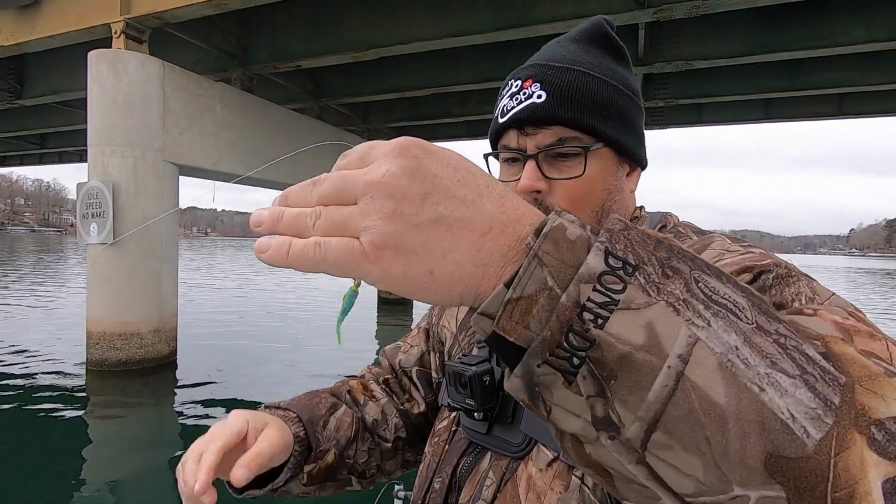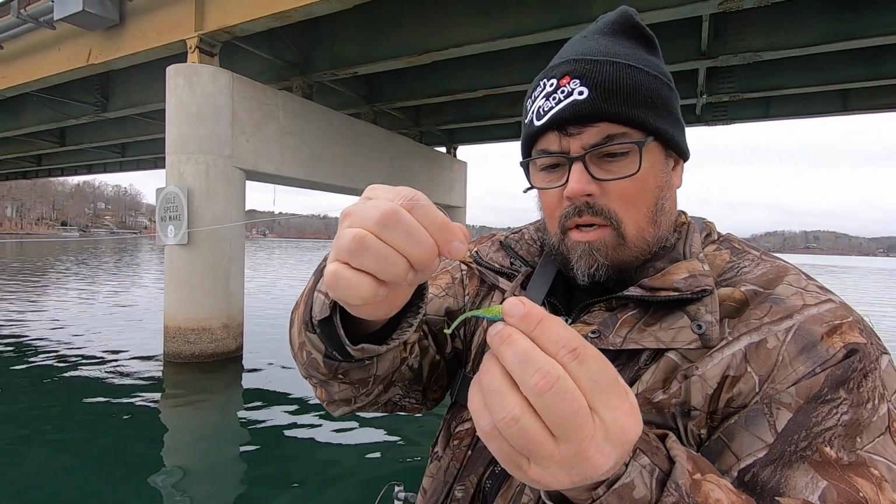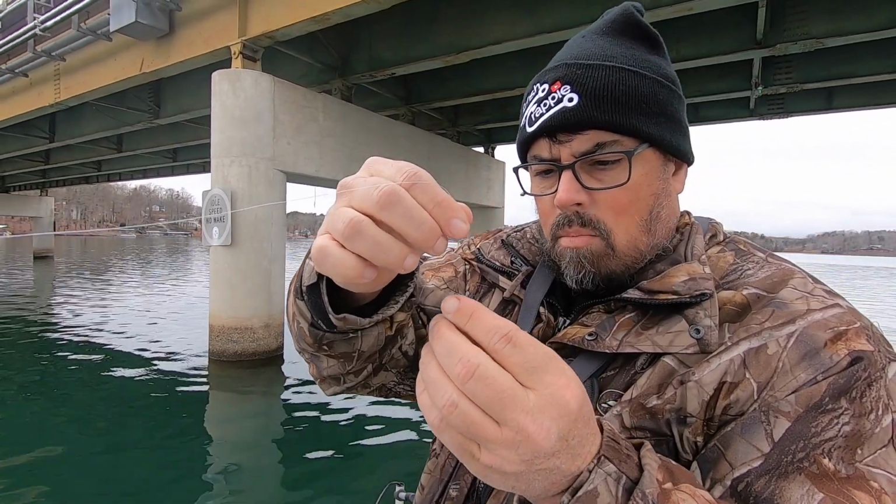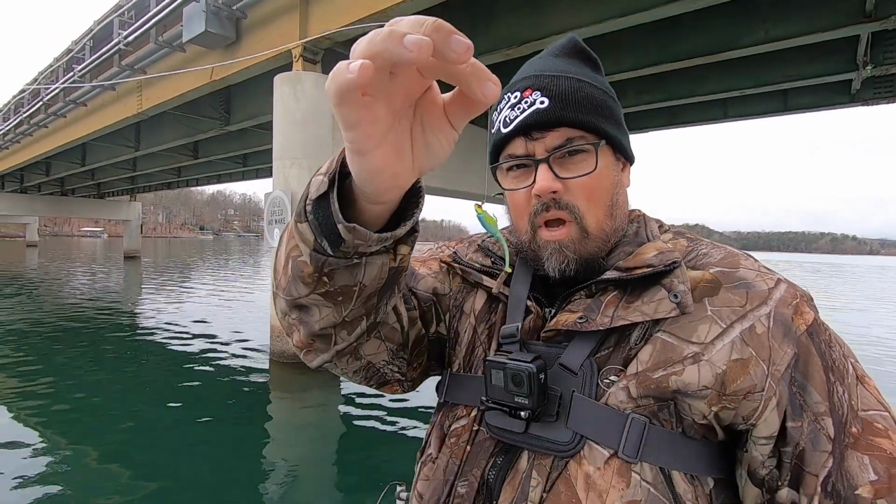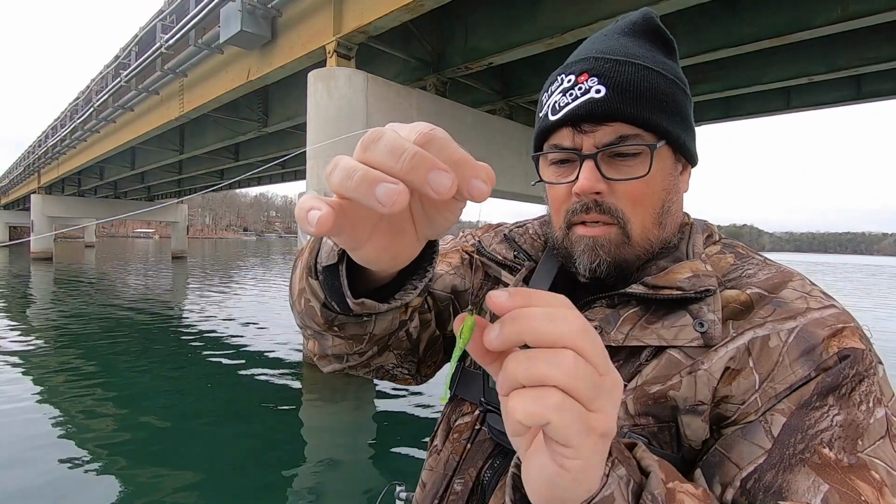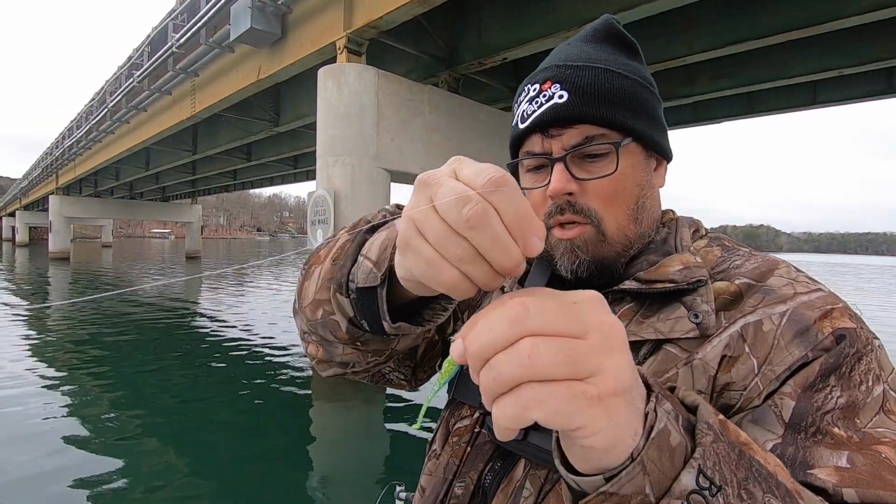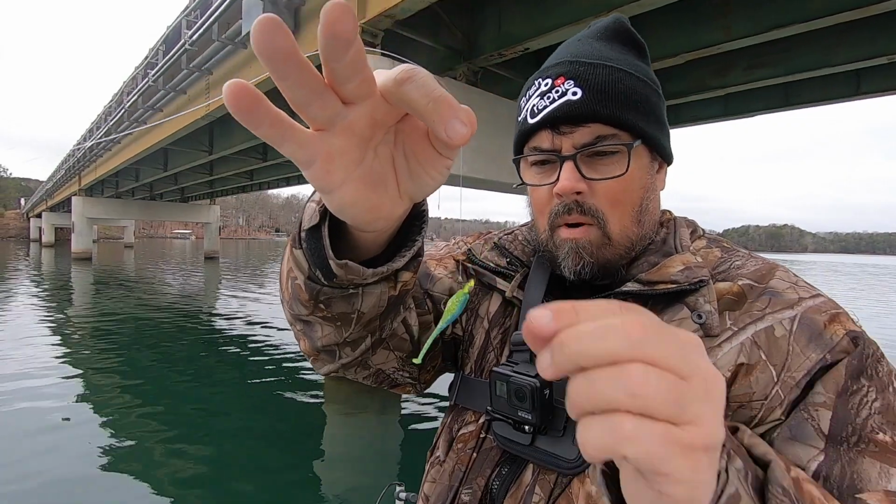What I happen to be throwing right now, y'all have heard me in other videos call this cookie dough, because my good buddy Cookie says this is money. So that's why I call it that. But I'll take that, especially after that hit, that jig will pull straight down that knot, because I tie all mine with a Palomar.